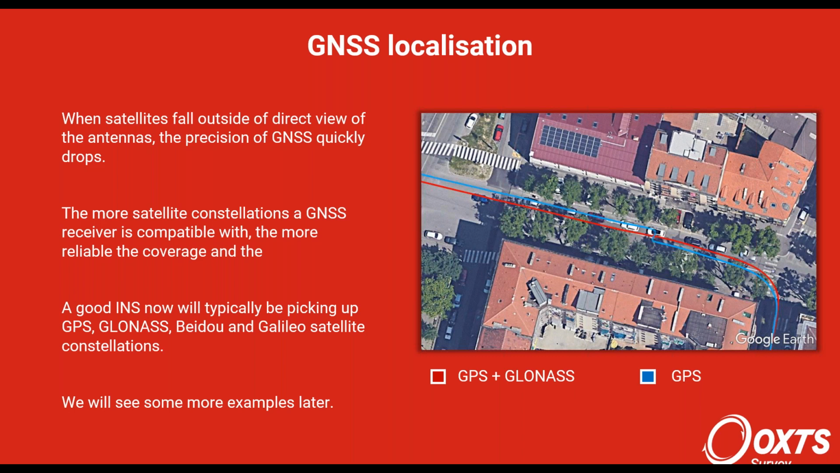With using just the GPS constellation, so there'll be 24 satellites up all around the Earth, going through this section you might, as has evidently happened, lose sight of some of those satellite signals, and the INS needs to work out what to do, essentially. It's going to have lost a position lock, and its position is going to start to drift. It could be some meters, depending on the conditions.